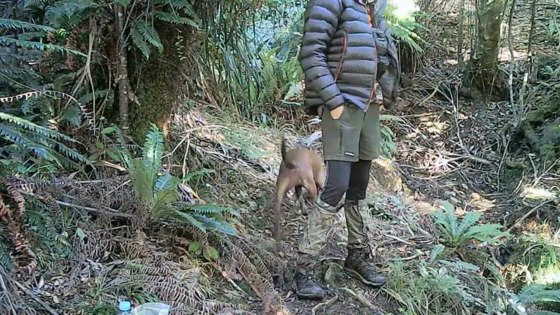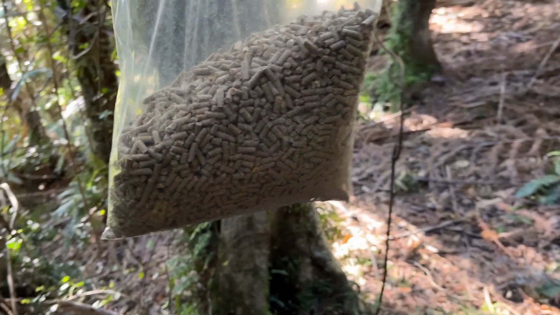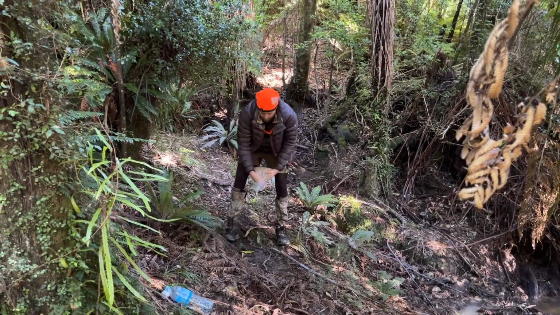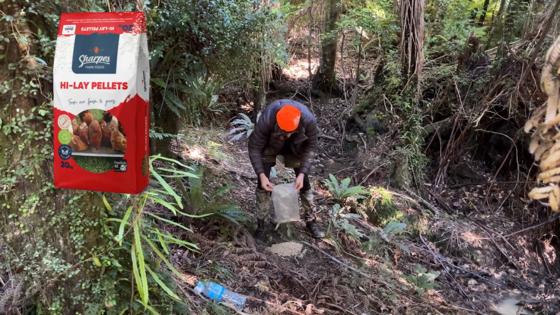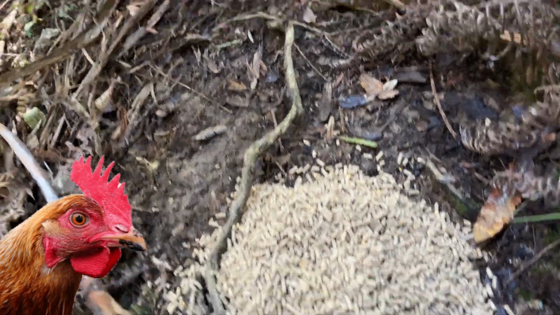We're back to pick the cam. Having a look around. Yeah, I'm doing my best impression of that stag from earlier. Yep, nailed it. And I'm gonna get adventurous. So for the next set, what we're gonna do is we're gonna try chicken pellets. Let's see what happens if you leave chicken pellets in front of the camera. Probably just piss off Doc, feeding all the rats. These are the questions we need answers to.